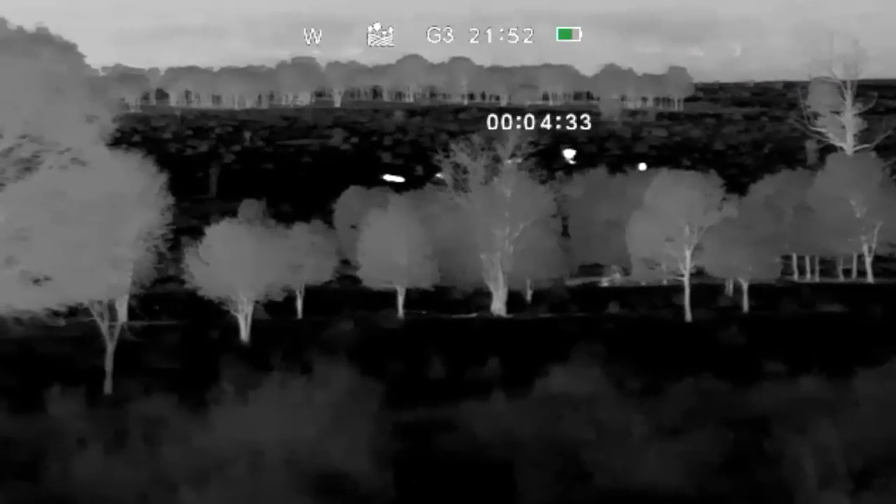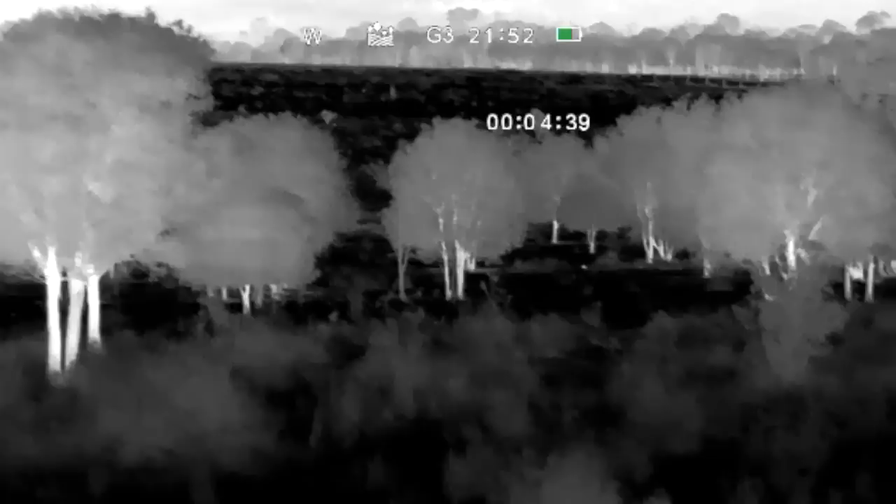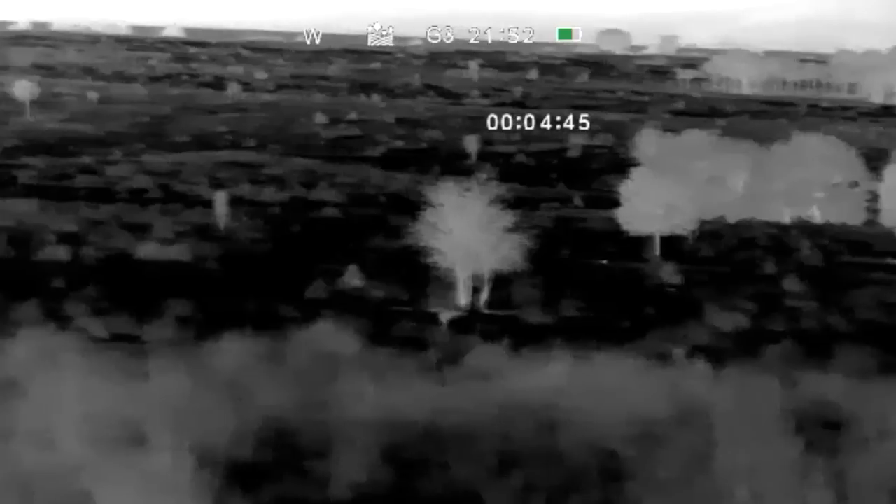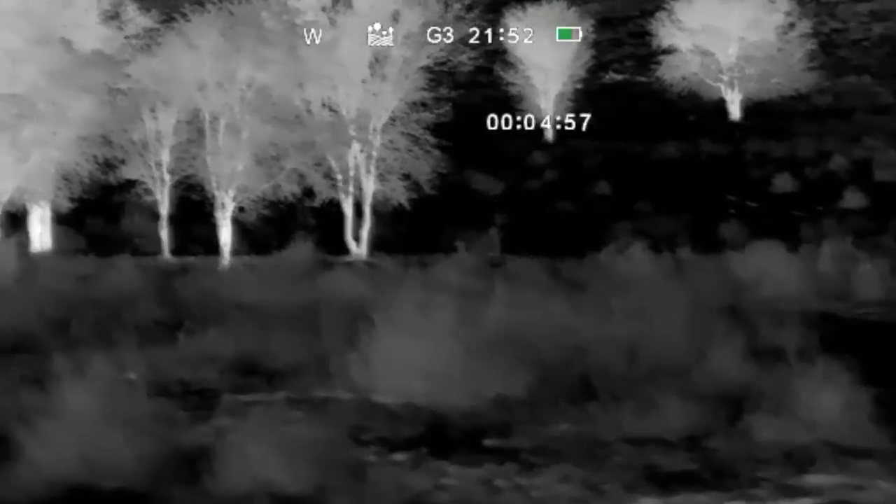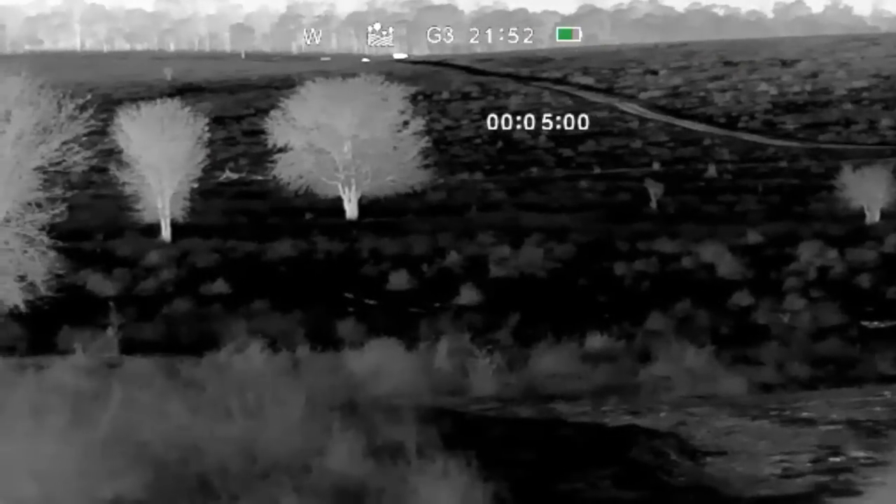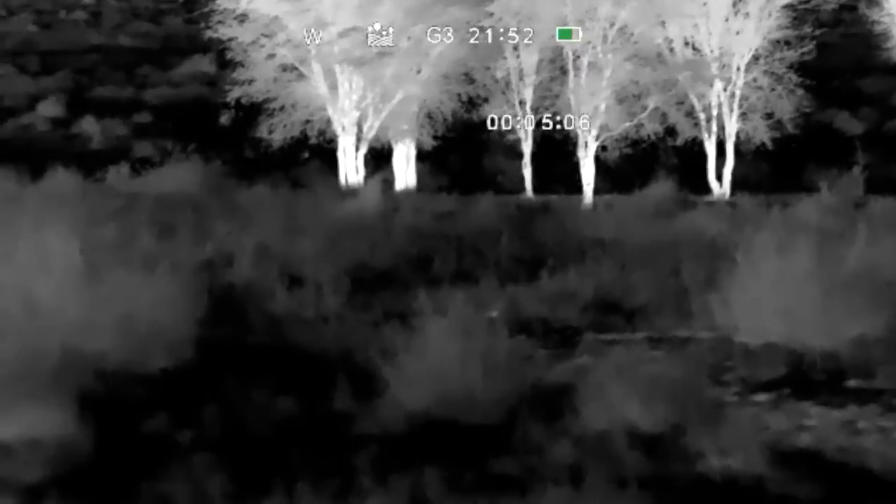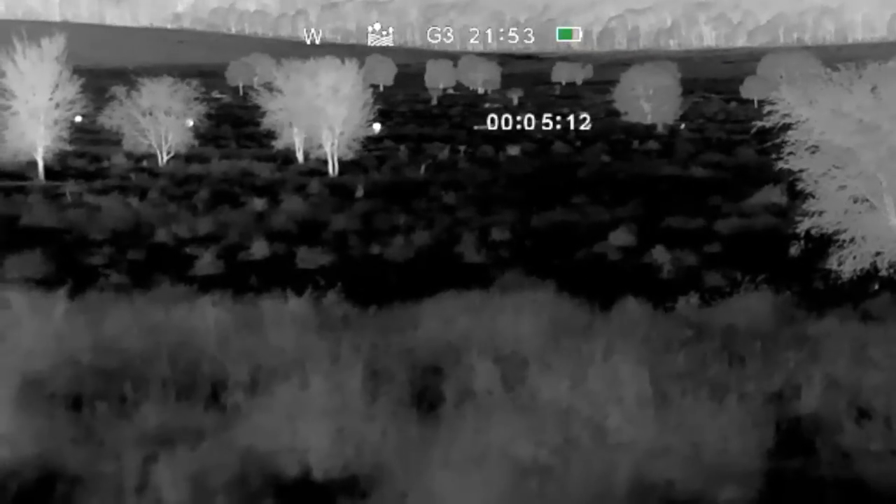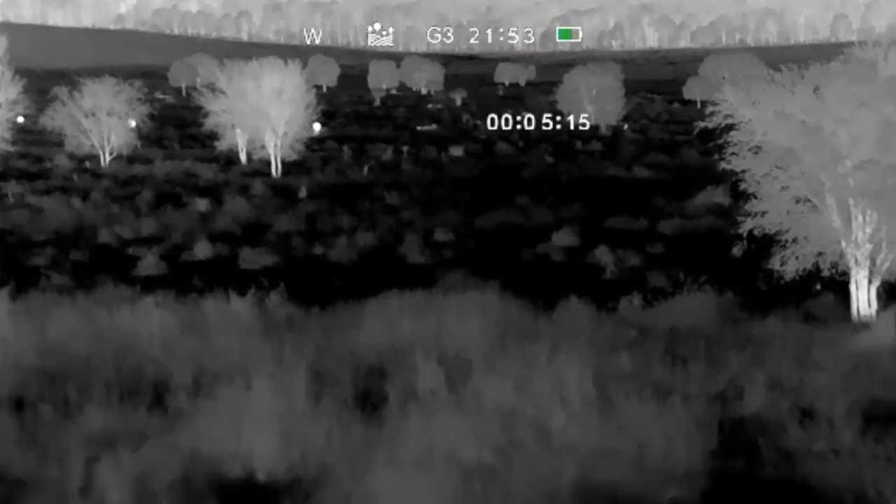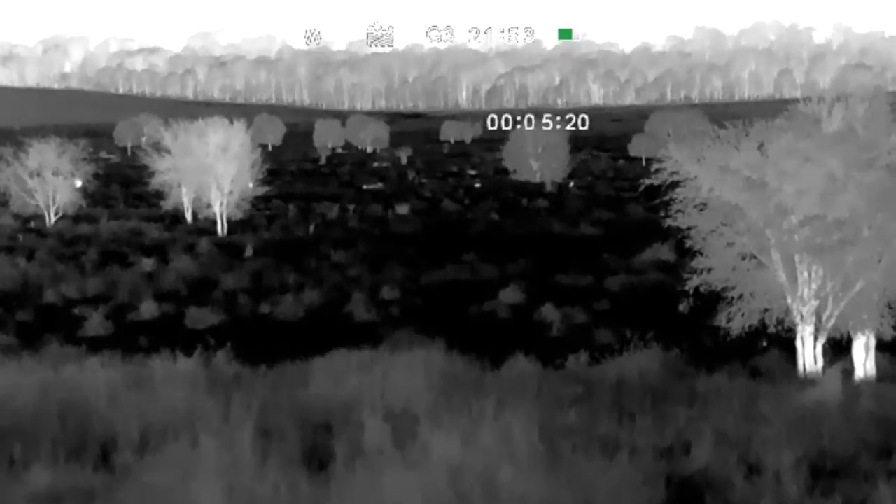Yeah, the picture is really nice in this, but you can't see my crosshairs because I've got it on in front of the glass scope. But the picture is quite good. You are limited to the field of view of your scope, so I find probably shooting with this scope has a base magnification of 3.5, so it'd be good for shooting dogs or something like that at more distance. And I can zoom in. You can't see it, but I can just hit the zoom on the scope and actually zoom in a bit. But the more you zoom in, the more pixelated it gets too.